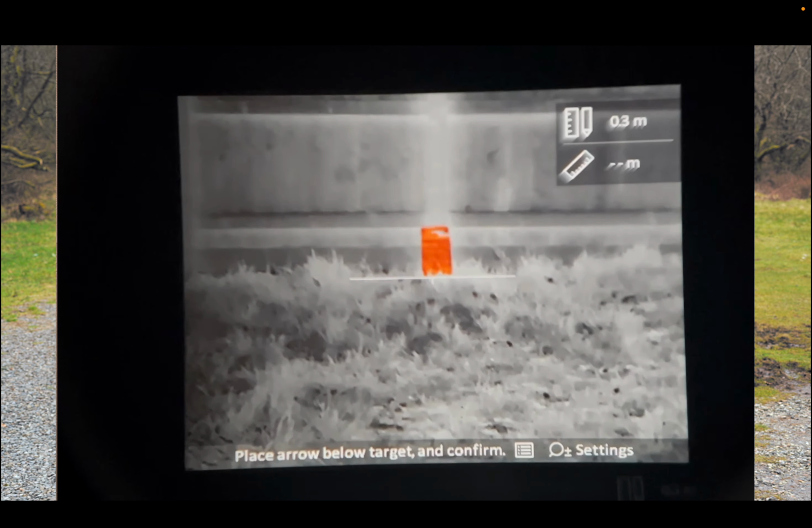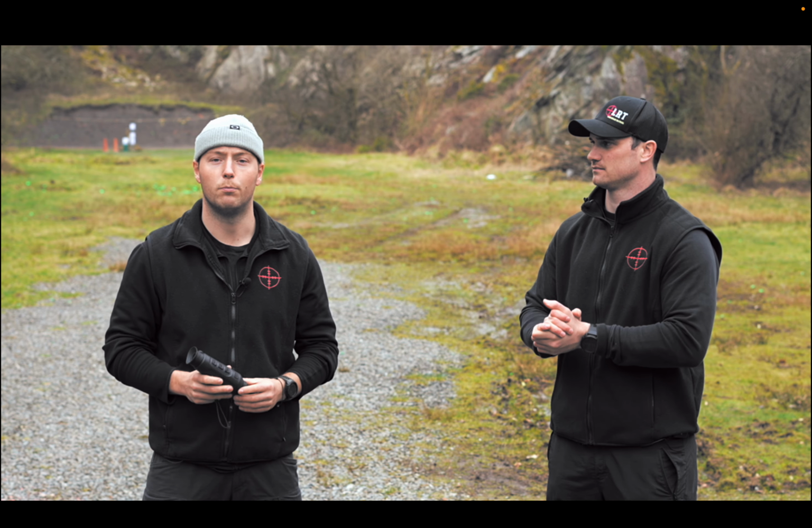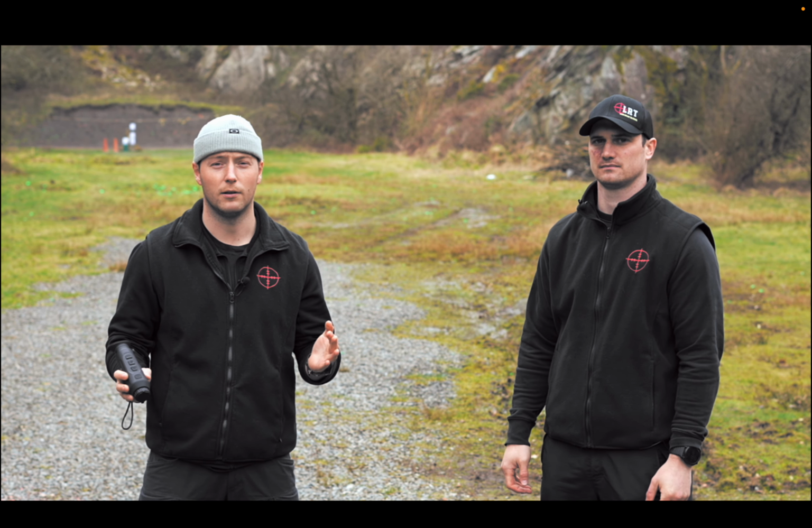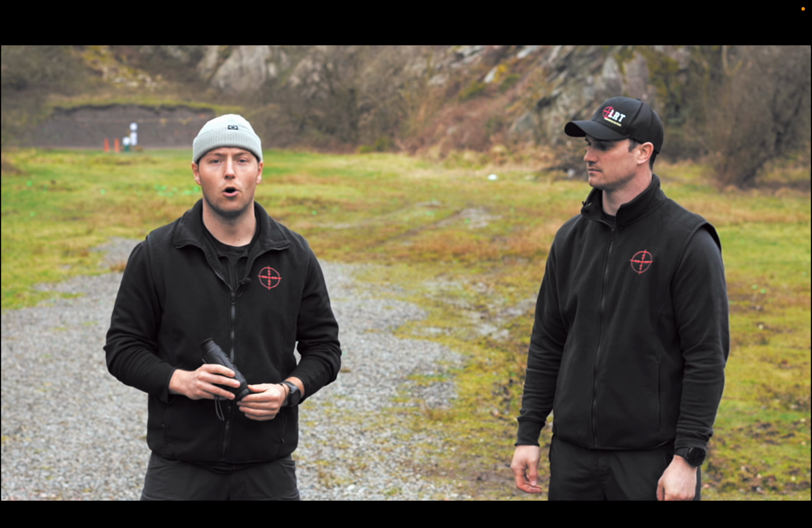This is fairly handy if you don't have an LRF, however, you need to make sure that you're in a fairly stable position, because if those lines are slightly off or the animal isn't exactly the height that you've selected, then your distance is going to be off.